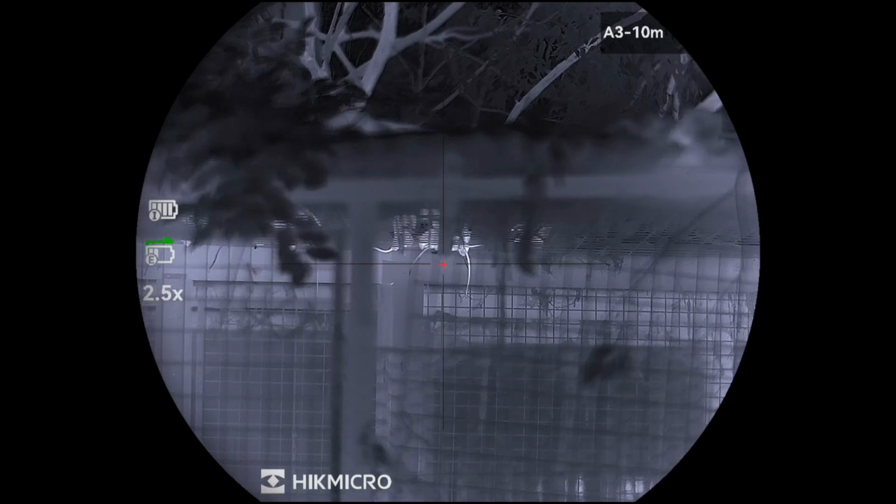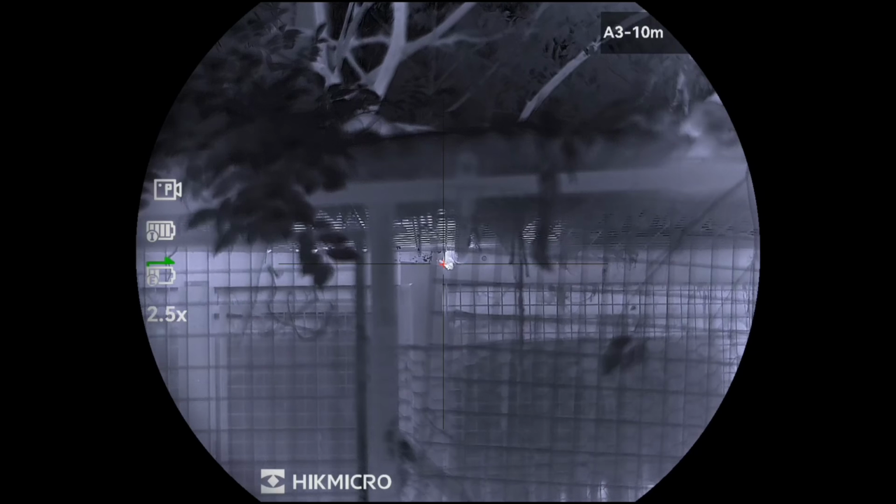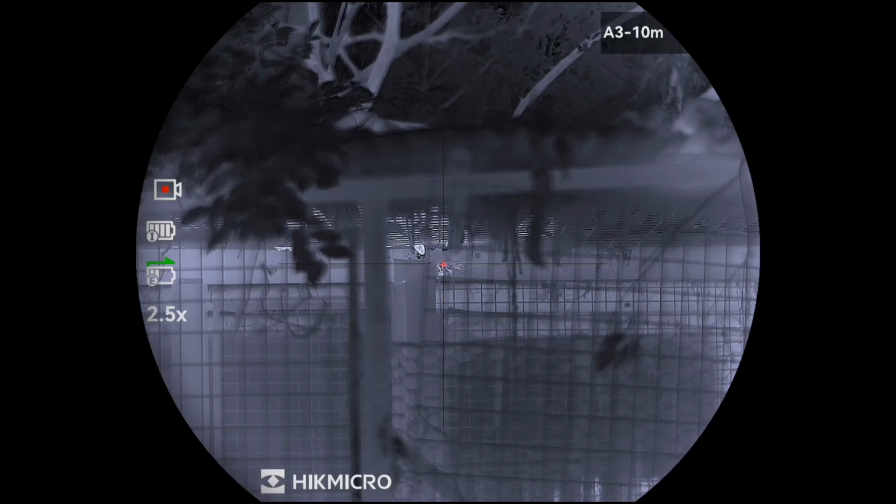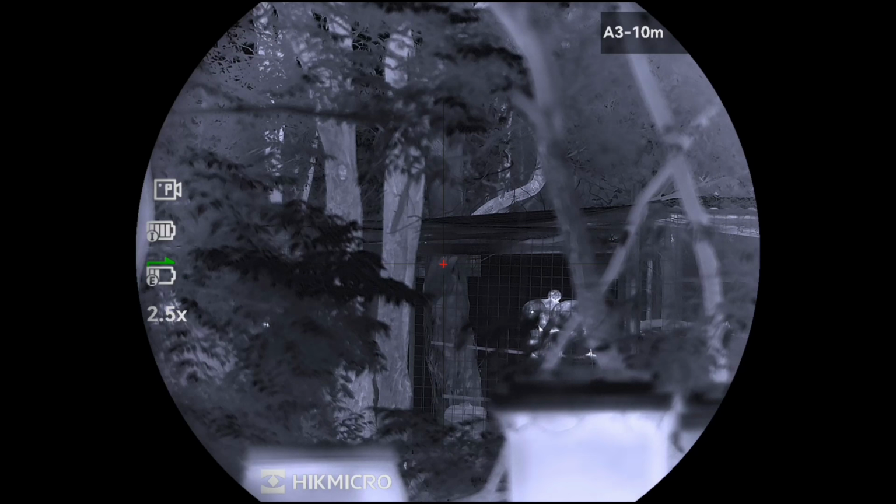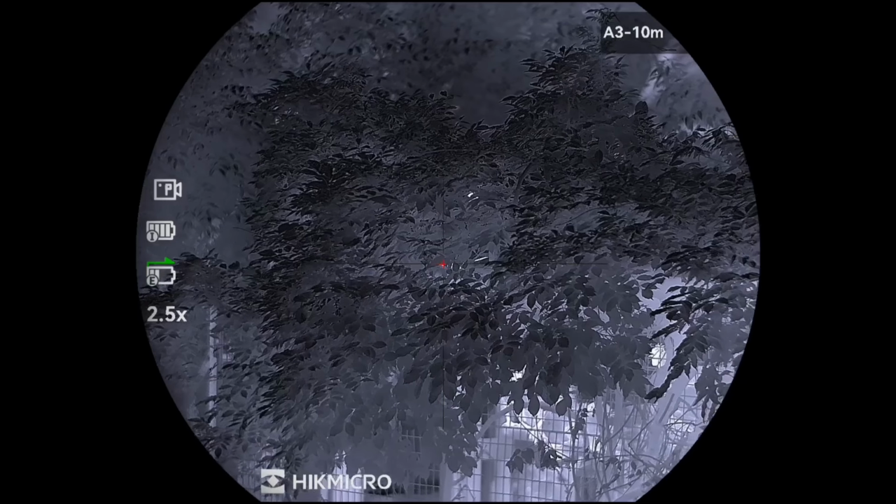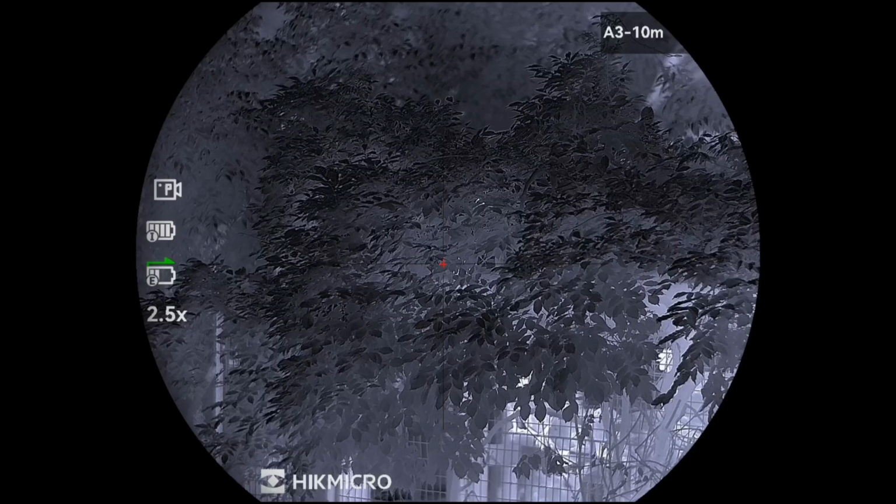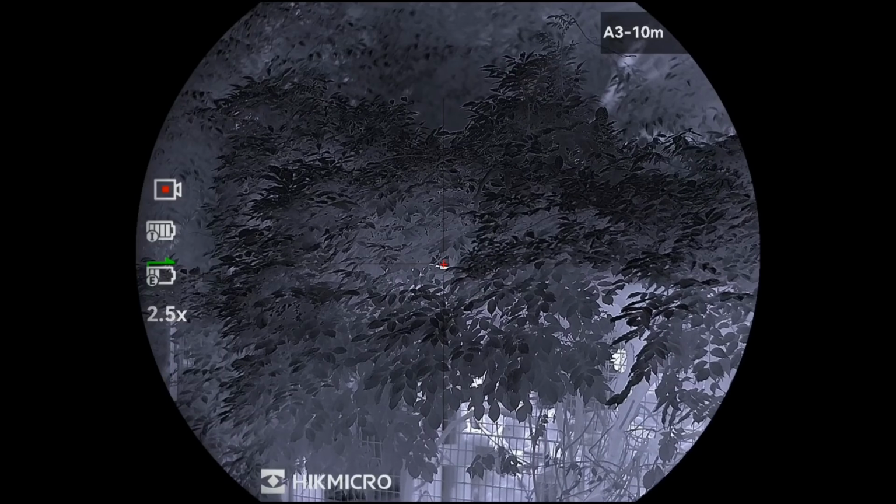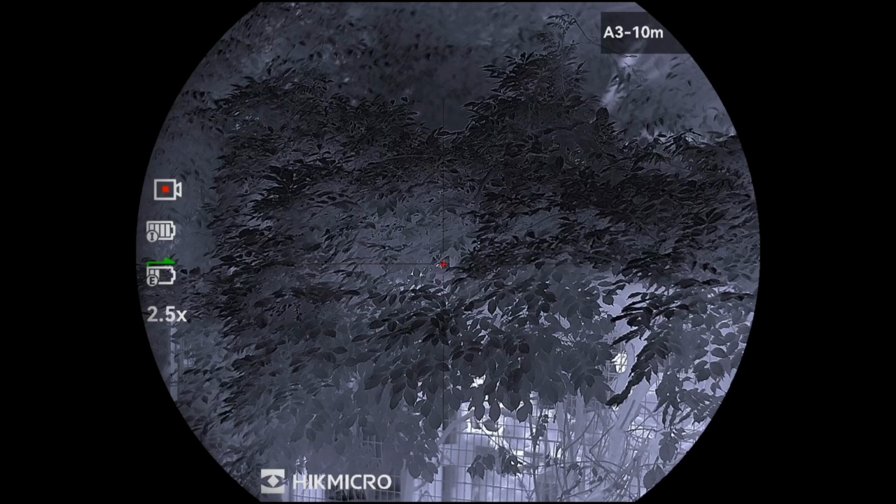I've just got to wait till one of them sticks his head through. That's a big rat. Nailed him.